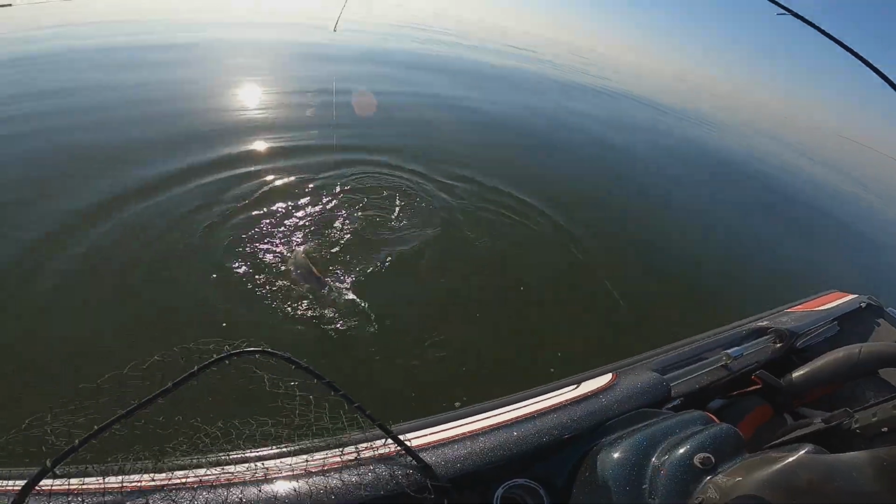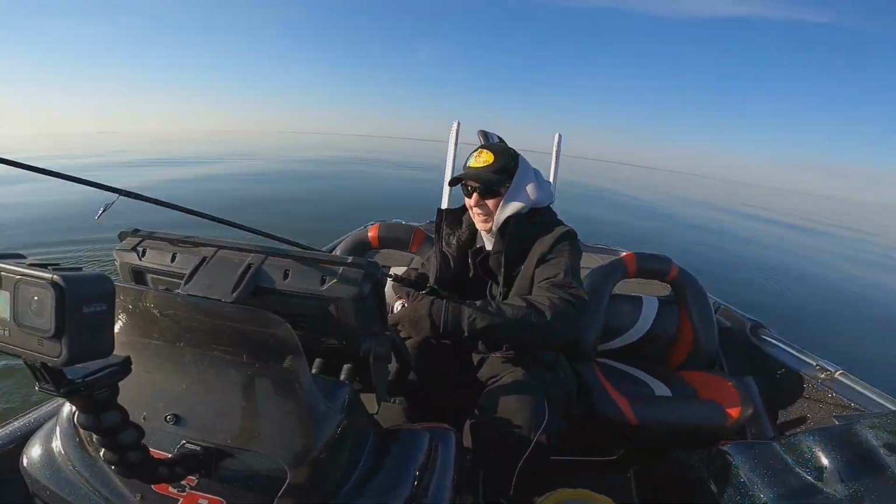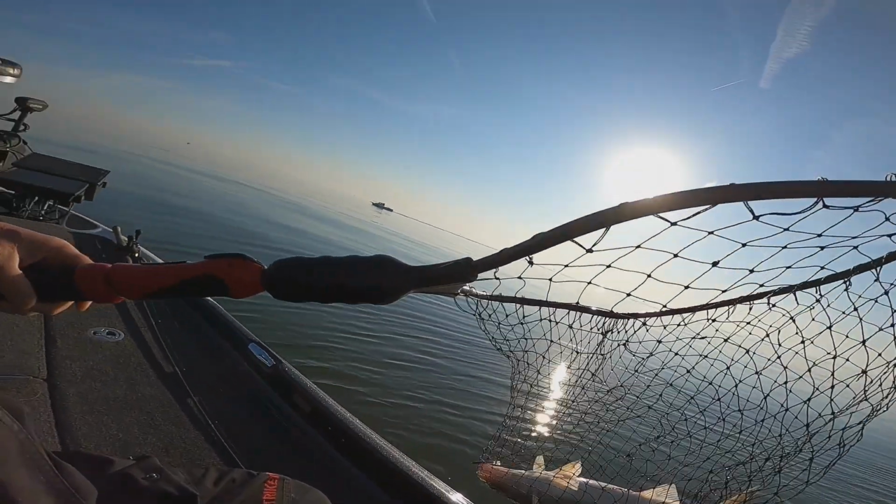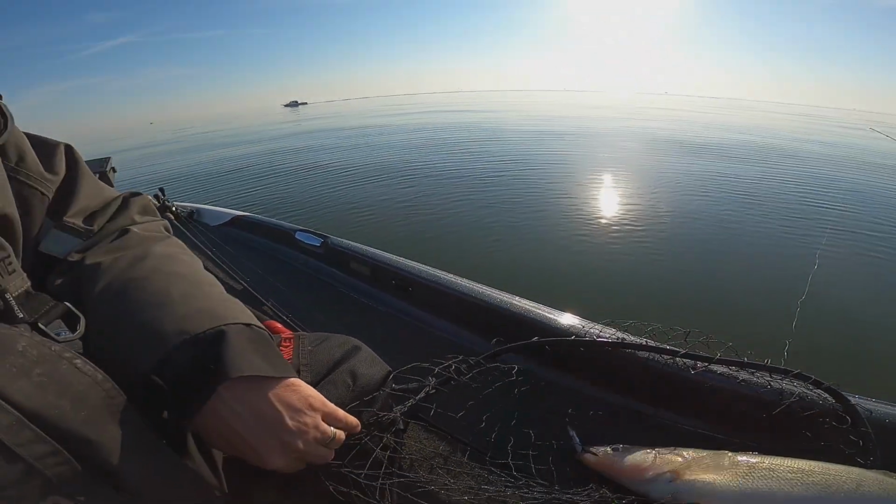Grandpa hooks up on the first walleye on the purple monster. That'll work. It took like 15 minutes. Grandpa caught him on a, let's take a look. I wasn't even ready. I seen the fish coming in on live scope. Grandpa's got him, about an 18, 19 incher.